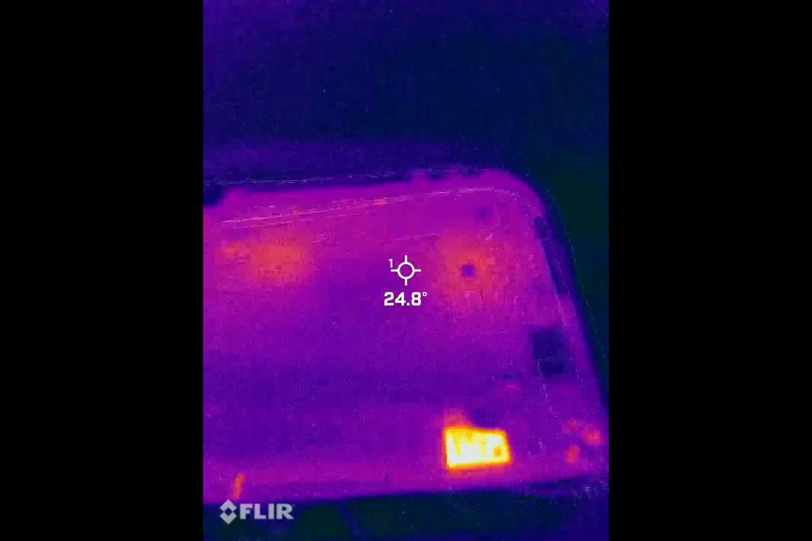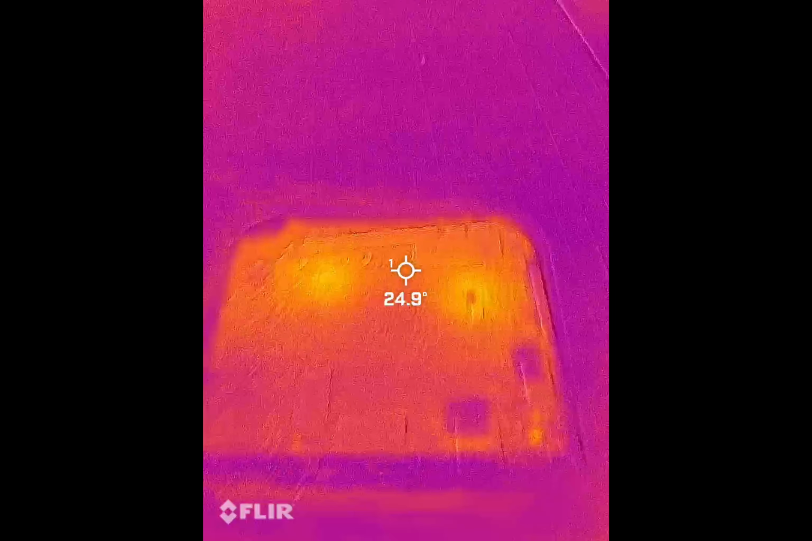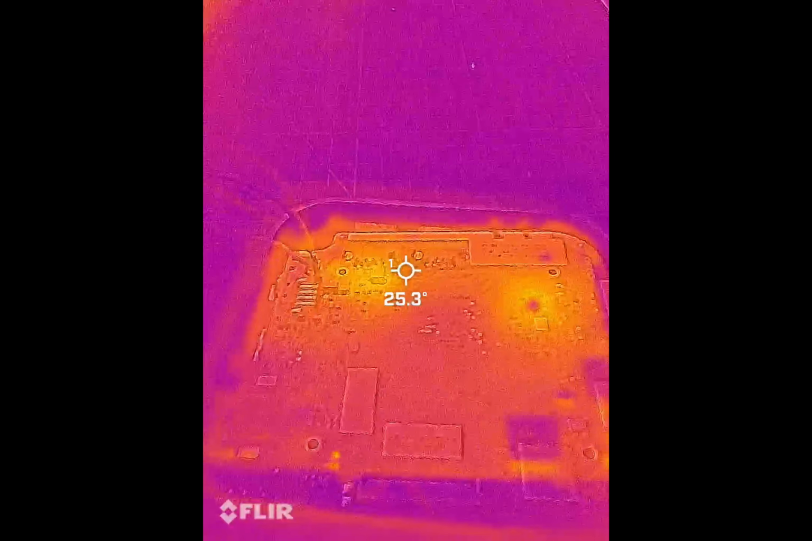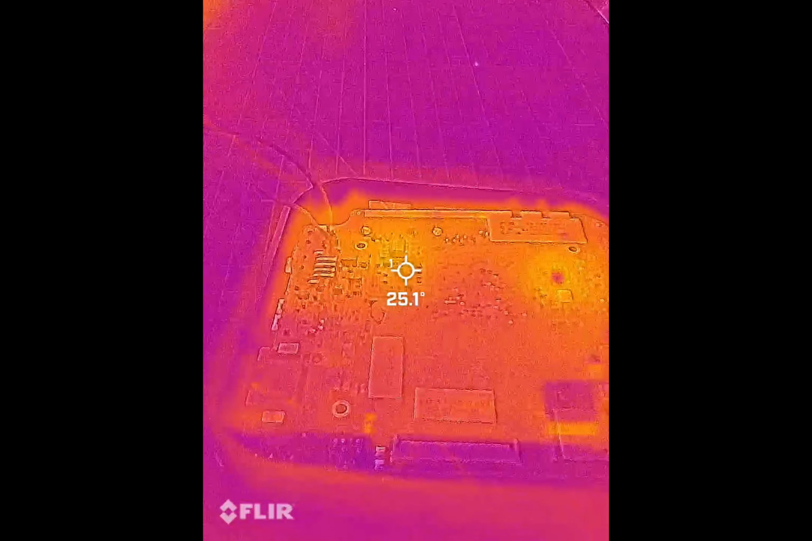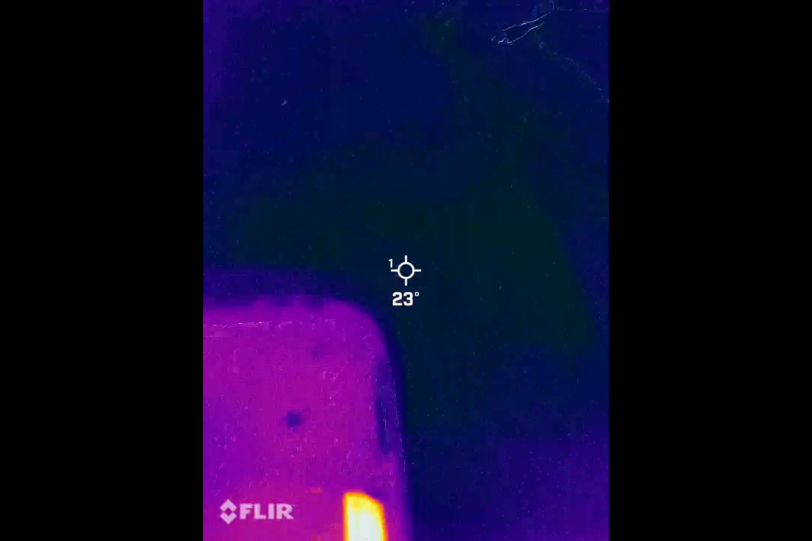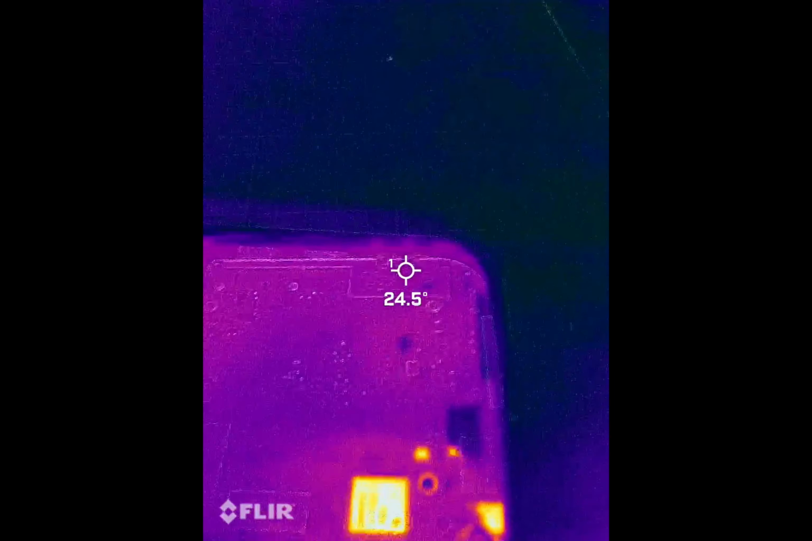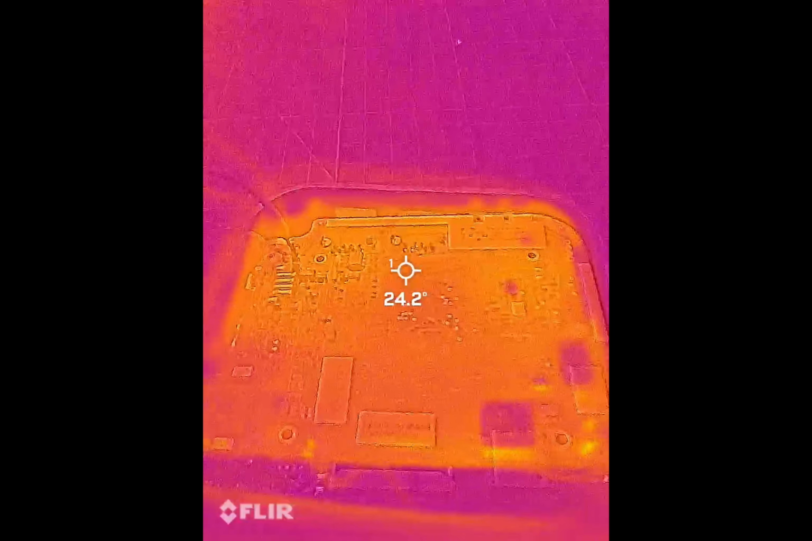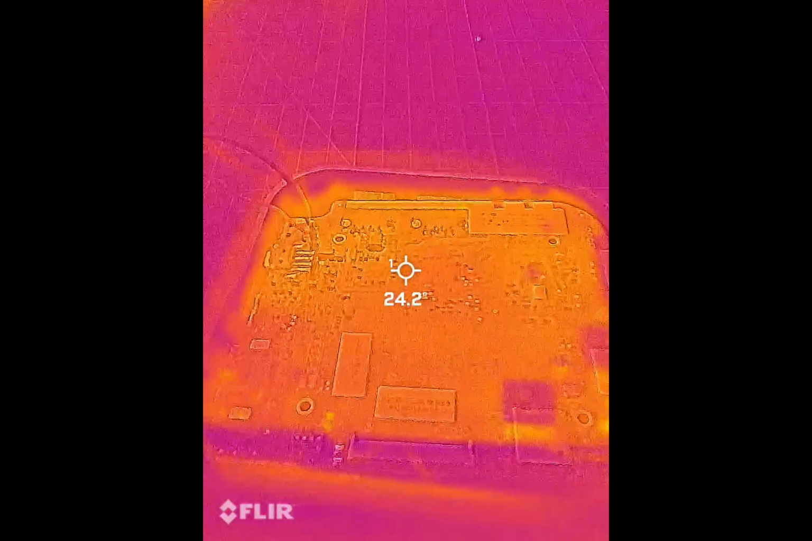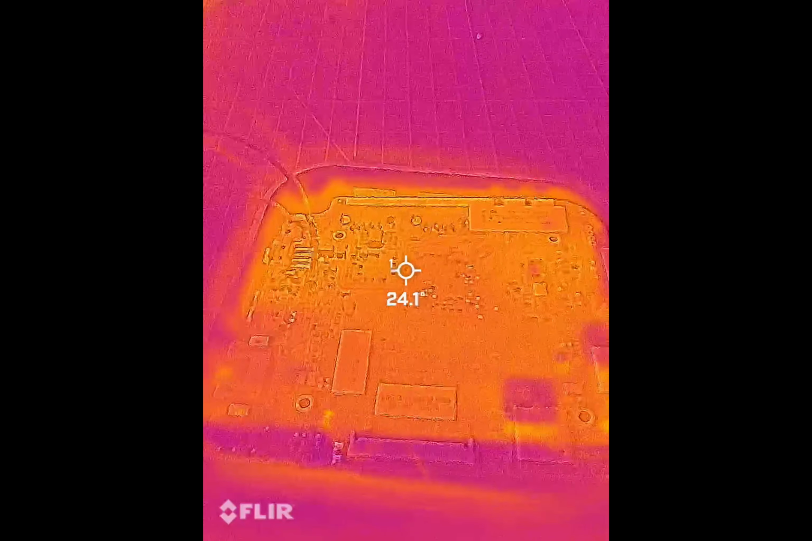Flir, on the other hand, cheats with its MSX overlay. At a glance, it's easier to figure out where you're pointing: resistor, capacitor, or some random blob. But the parallax at close range makes it about as accurate as guessing, so you have to adjust it constantly. So yes, one is a magnifying glass for actual thermal detail, and the other one is a children's coloring book with outlines. Take your pick.